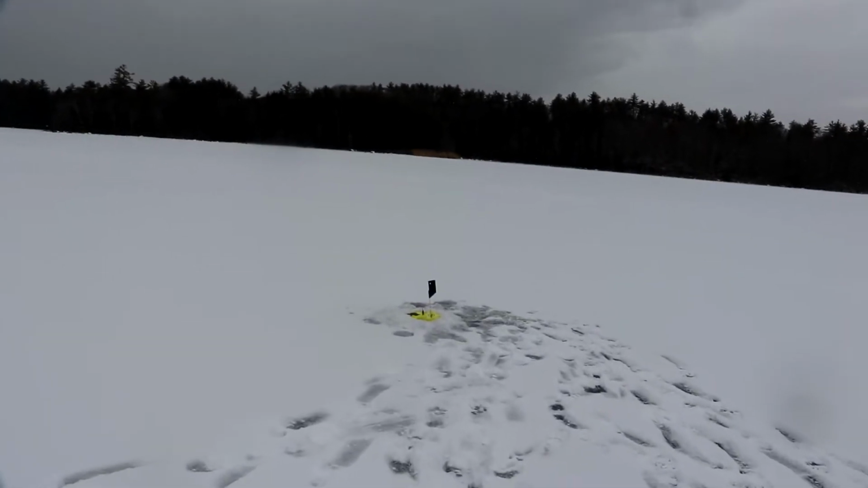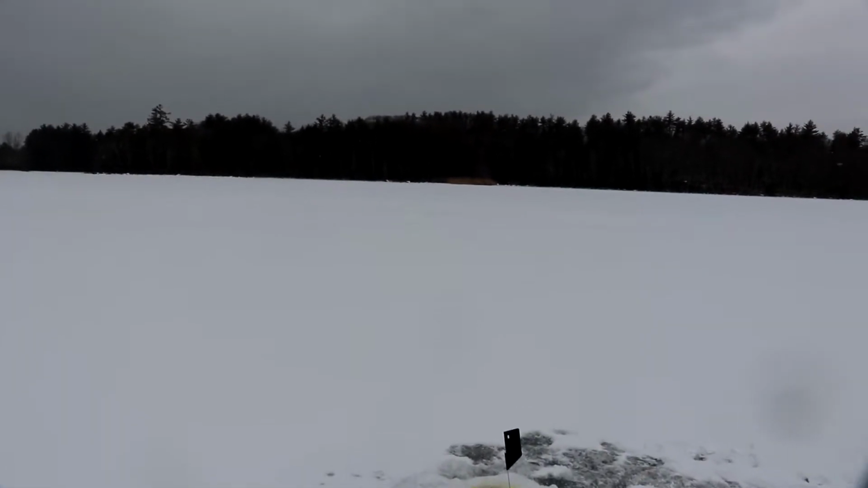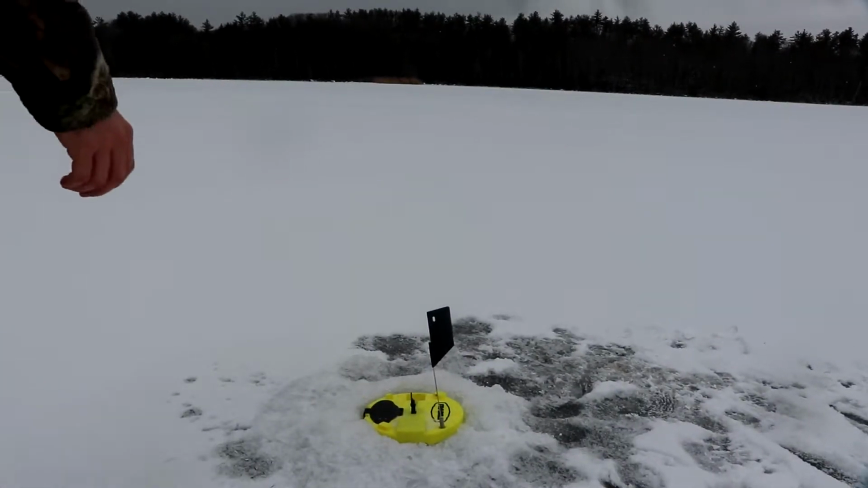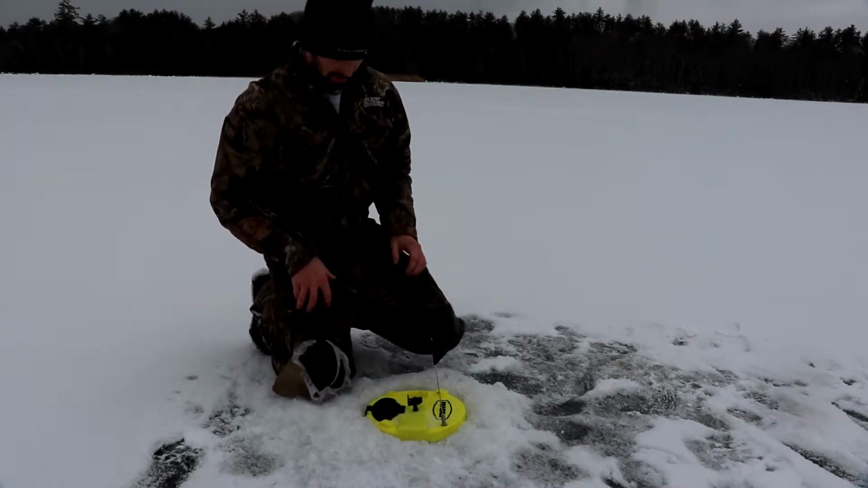Hopefully this is the elusive smallmouth. Not gonna lie, I doubt it, but maybe.